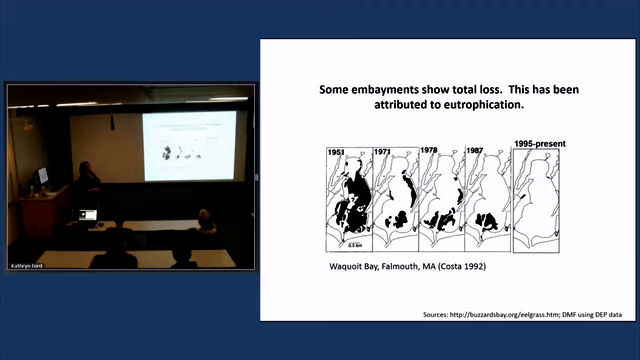Some embayments, we see a total loss. This has largely been attributed to eutrophication as opposed to harvesting or any other causes. We do not believe that this is a wasting disease issue. This is Wacoit Bay in Falmouth, which is on the south side of Cape Cod. I'll have some maps of Massachusetts in a minute for those of you who aren't familiar with it.